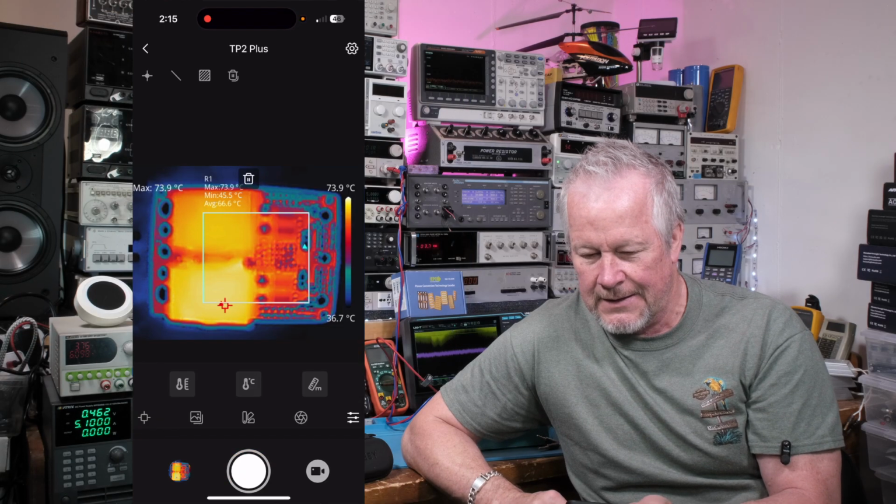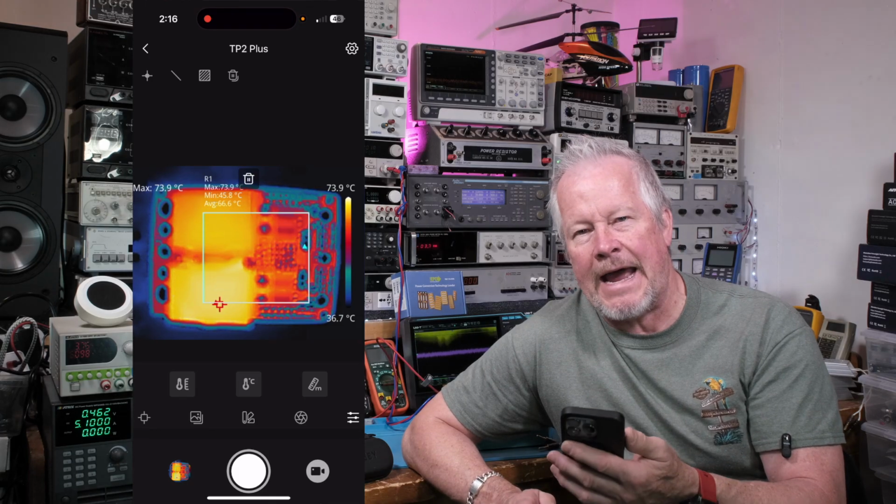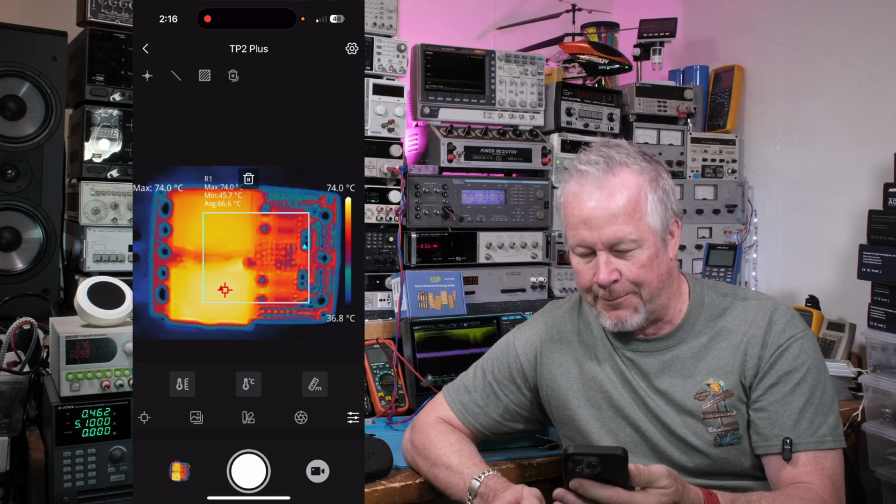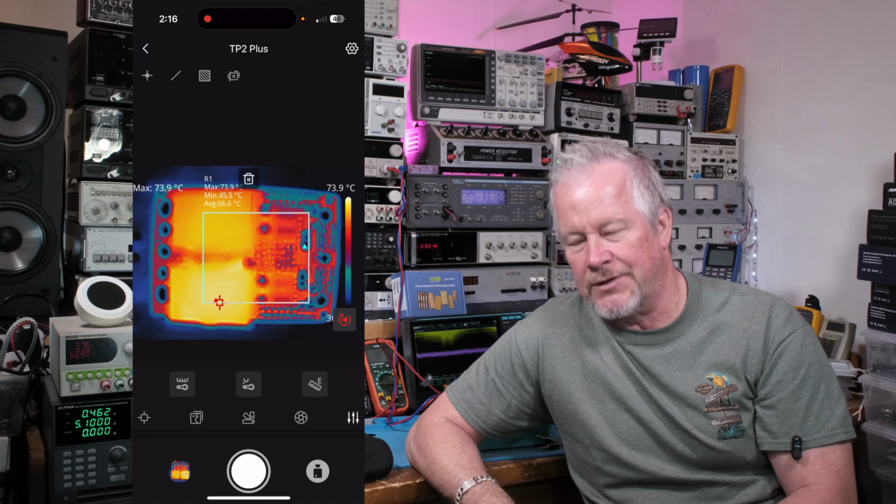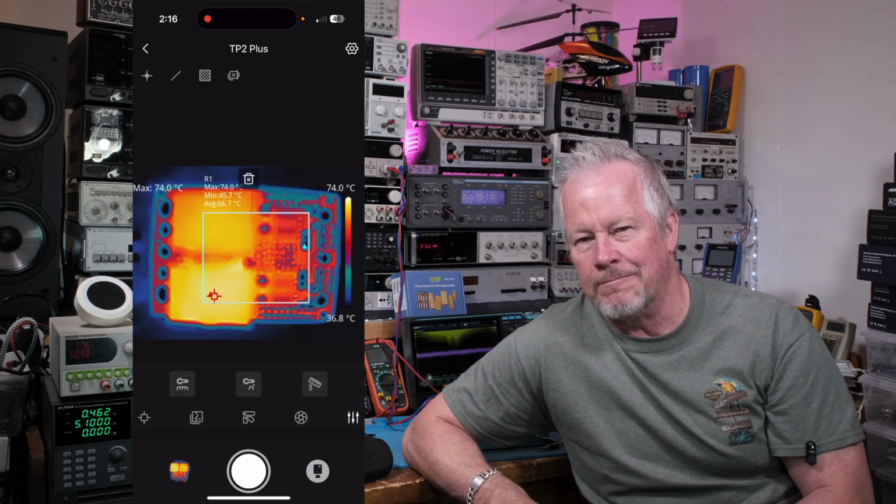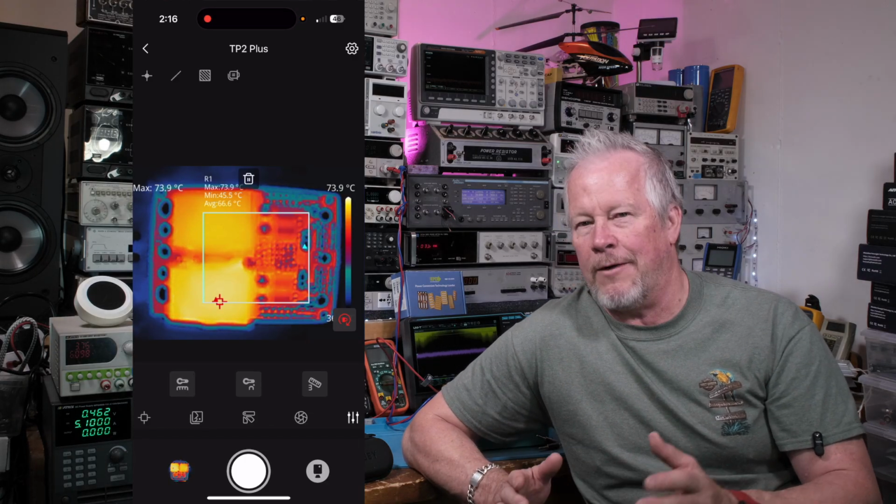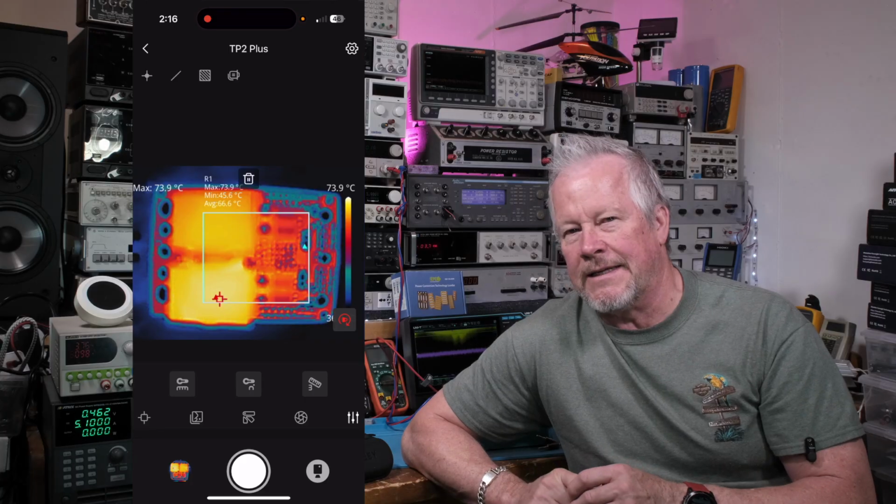Okay, so yeah, pretty darn cool, pretty easy app. I mean, some of the apps on these thermal cameras are pretty excellent, right? I mean, getting picky, saying, oh, I wish I had that, I wish I had that. But man, what they give you is pretty amazing.